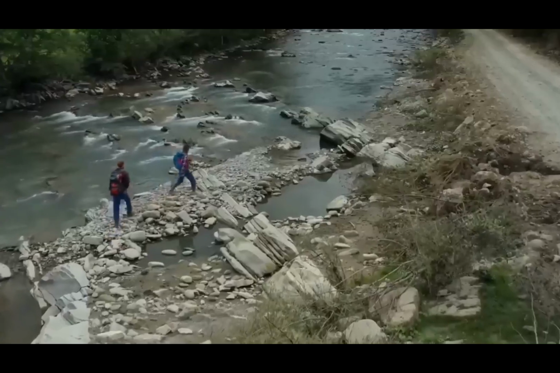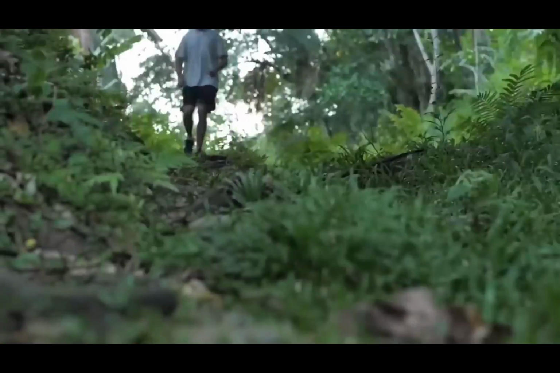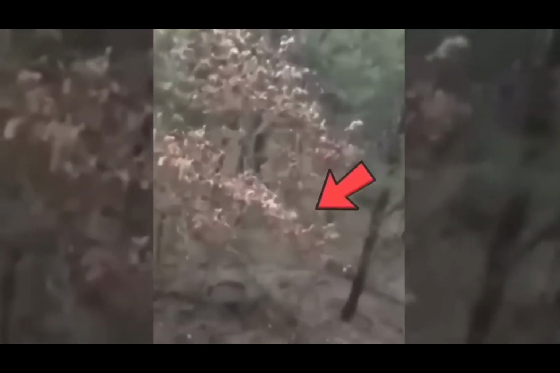When two guys were out in the woods filming and doing their thing, they heard weird noises coming from somewhere nearby. And they thought it'd be better to go and check the area out. Not knowing what was coming, they went there, and then this happened. A weird whitish creature came running towards them, freaking them out. The video ends abruptly, so we're not sure what happened to them.